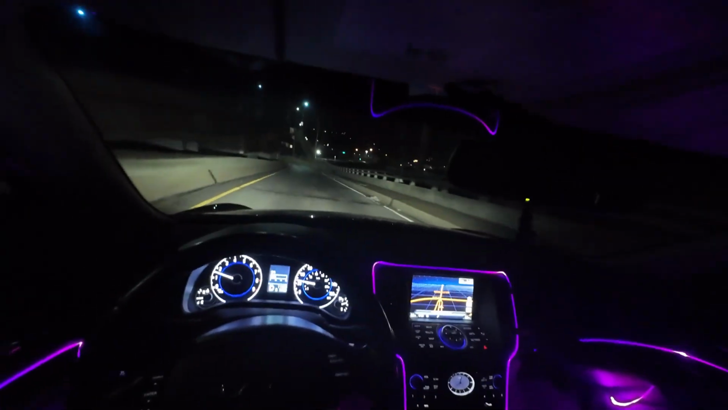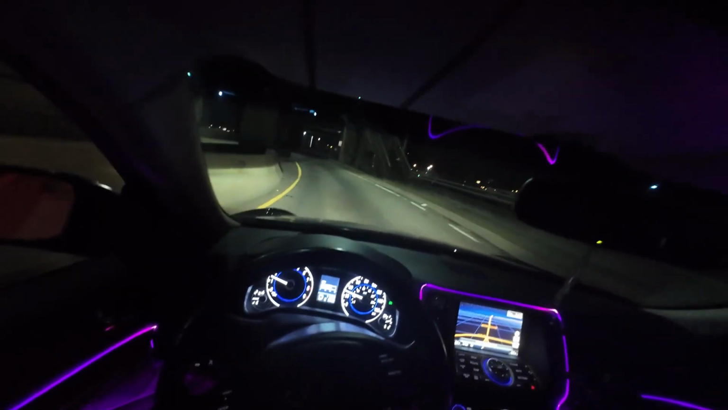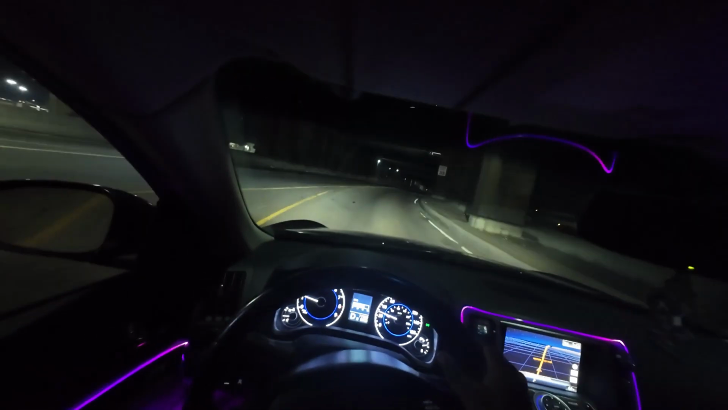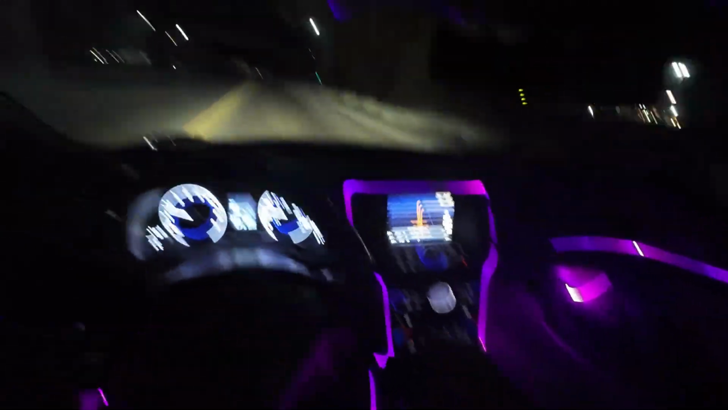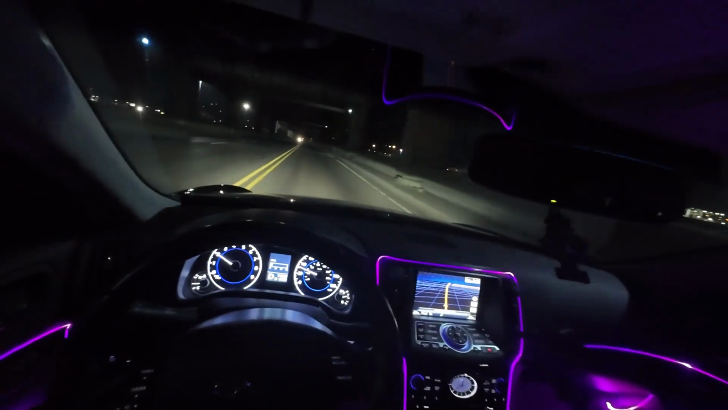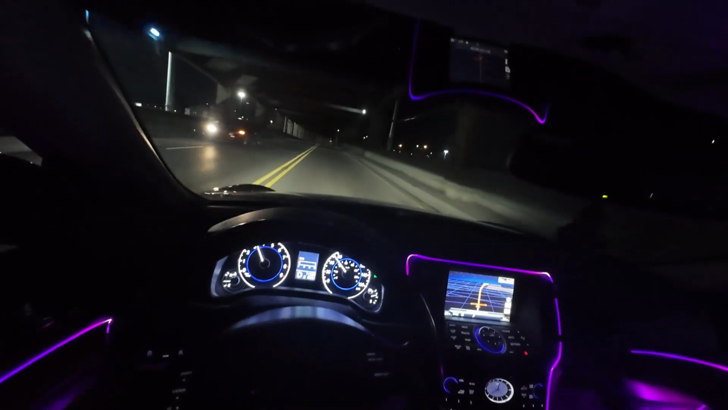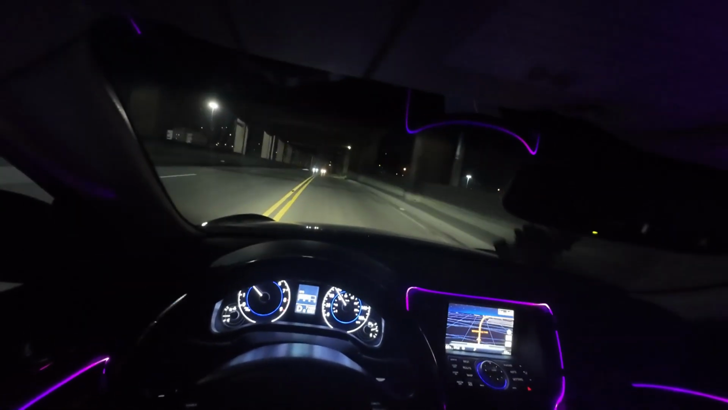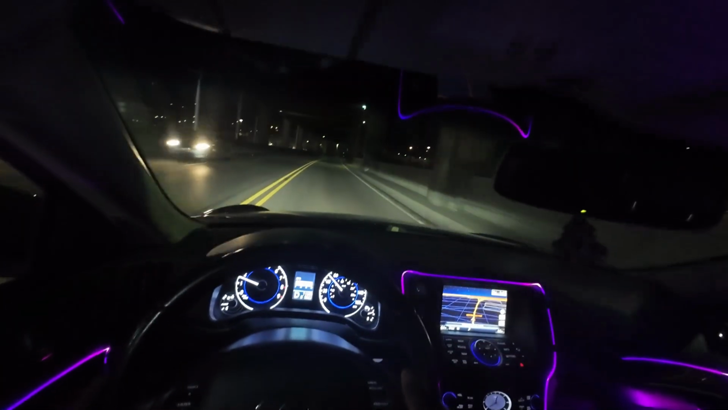We'll pause the story as we go under this bridge. You feel me? Got all the windows rolled down. We're gonna do two different pulls. One pull is gonna be in automatic, the other pull is gonna be in manual mode. Just music to my ears.